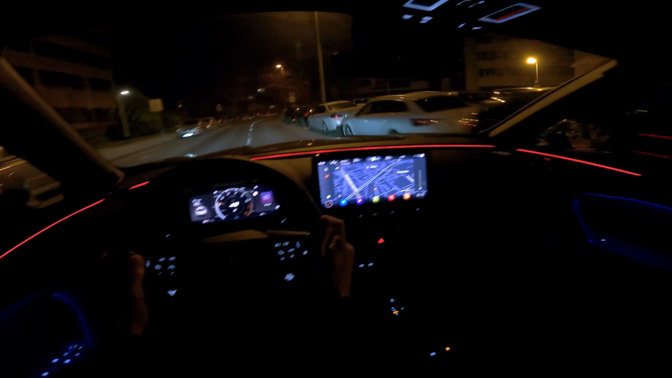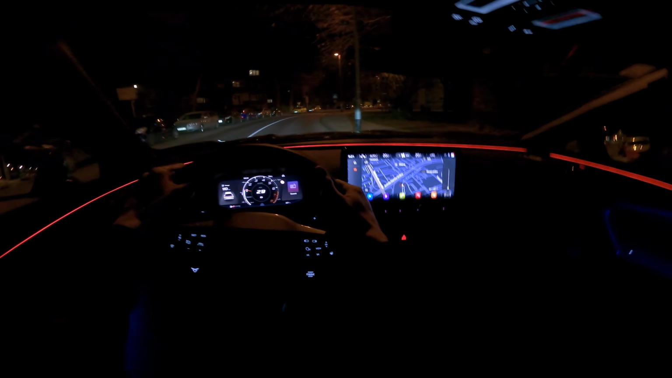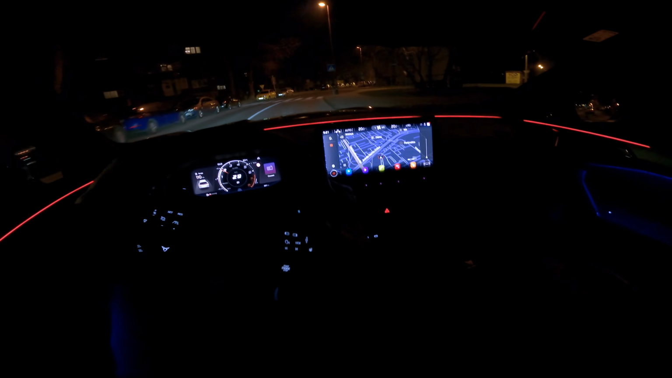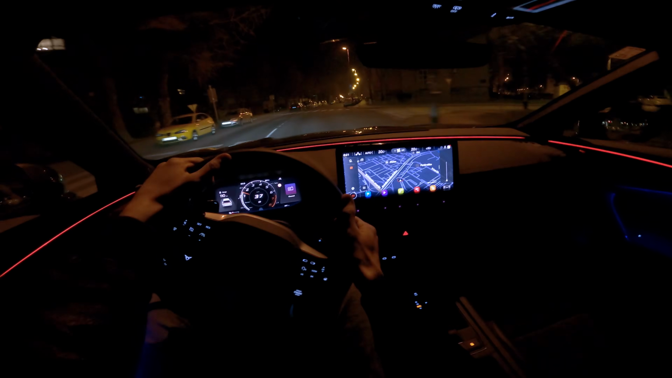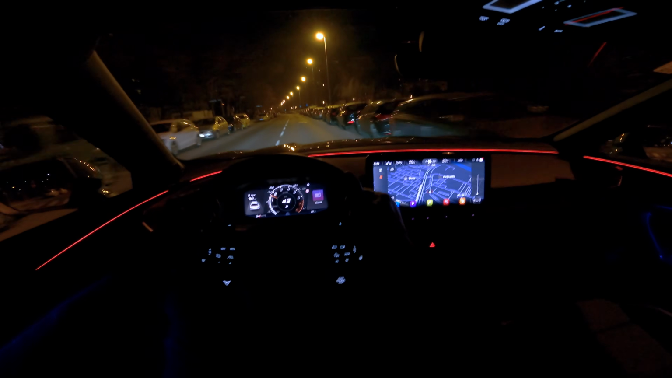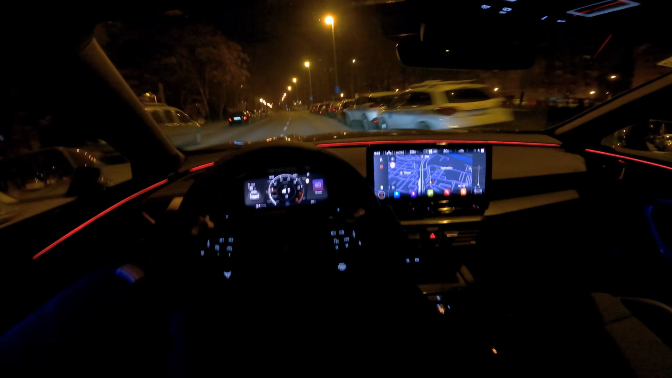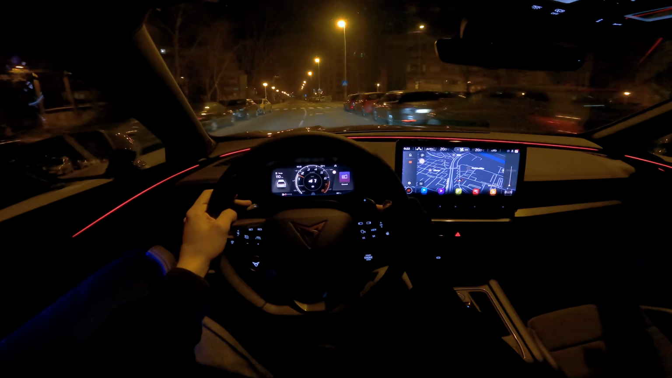This car has a Beats speaker audio system, so it's a pretty clear, deep sound. If money's not an issue, I would upgrade the speaker system.